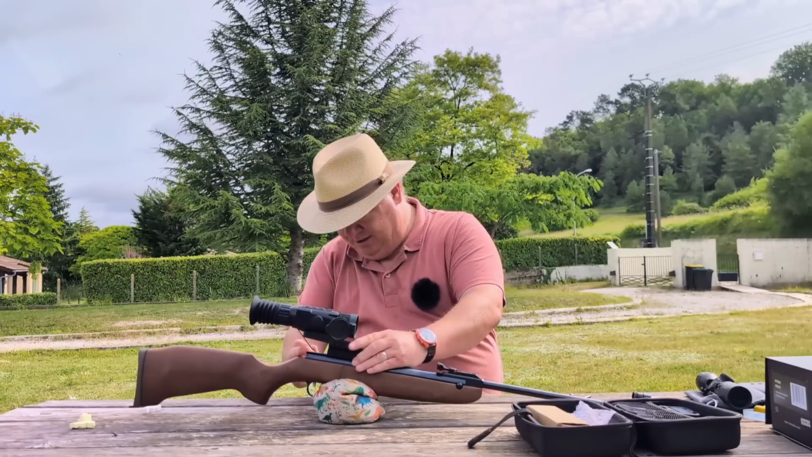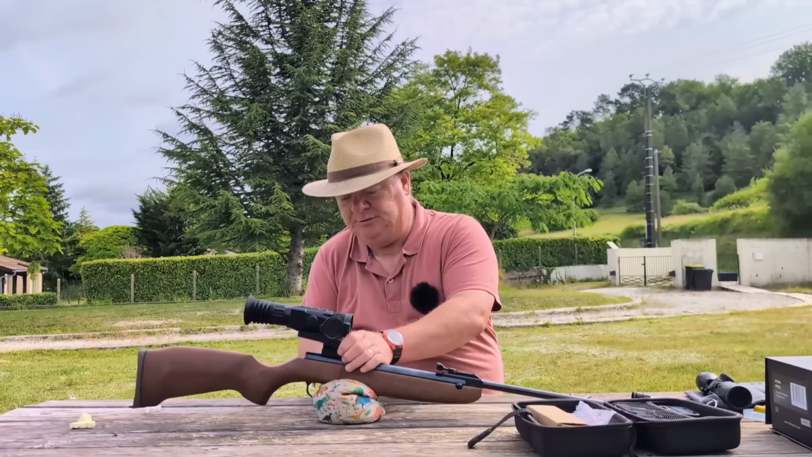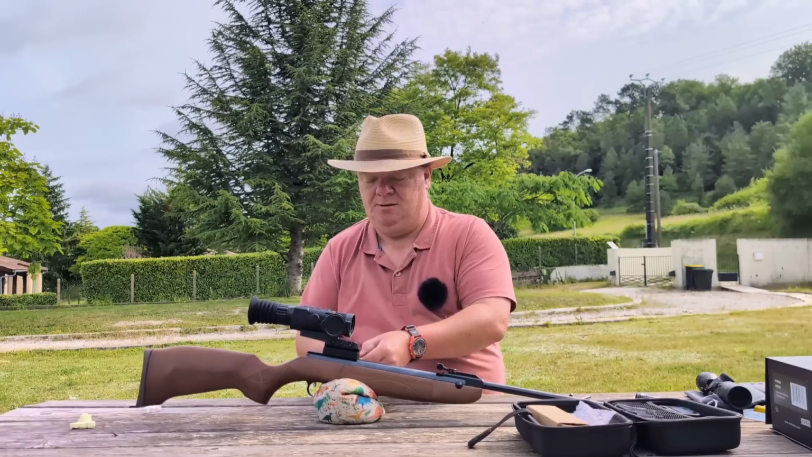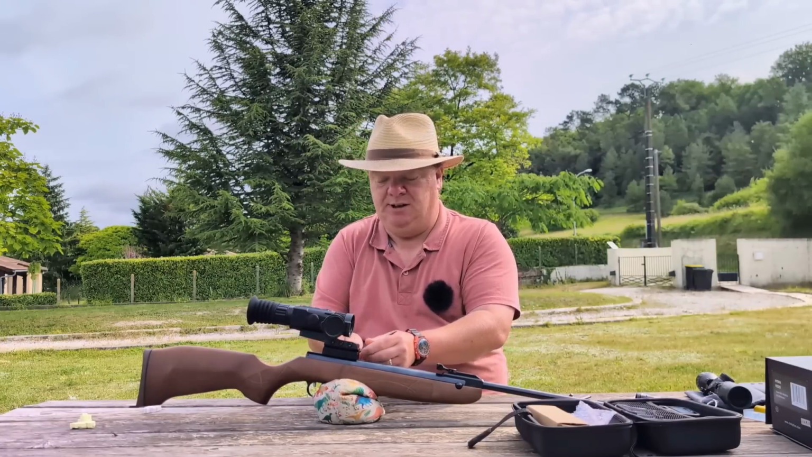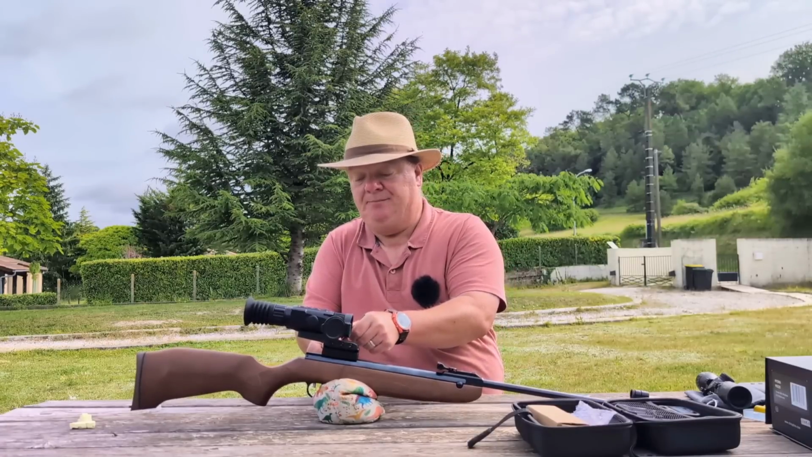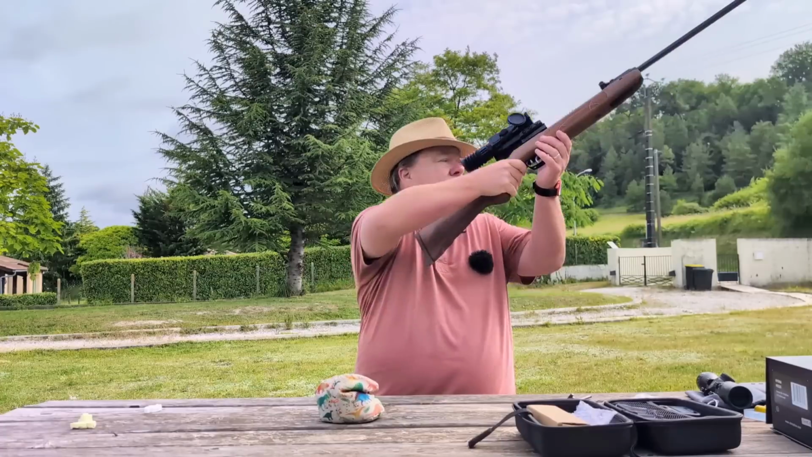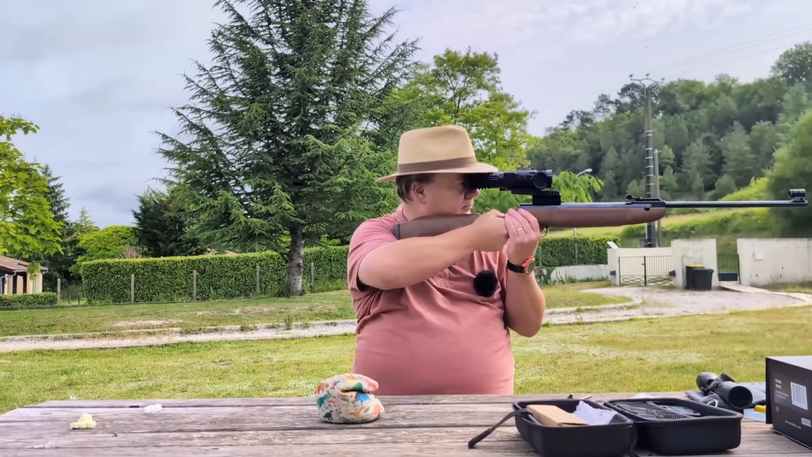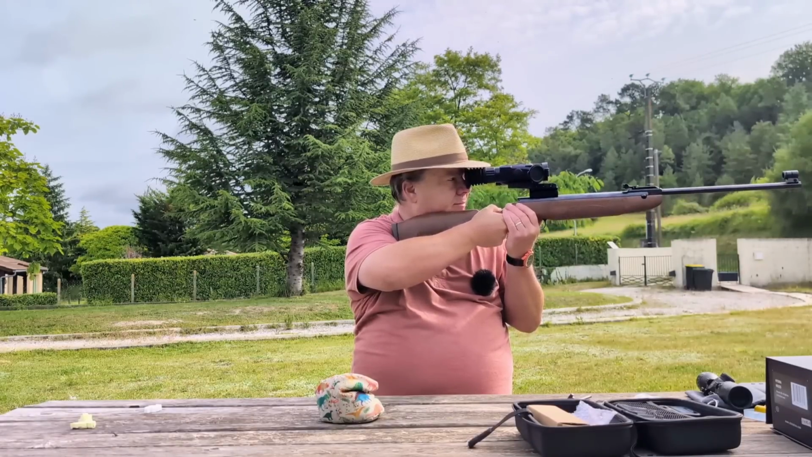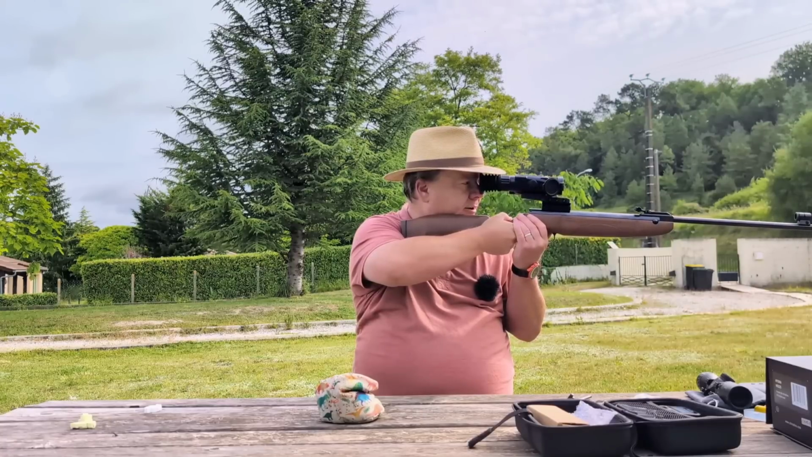And we're going to zero it slightly differently to how I zeroed it last time on the Reximex, because a few of you got in contact with me. It is early, I've not had enough coffee yet. Got in contact with me and said, try this, try that. And they were good ideas, so I'm going to be putting those good ideas to use today. Let me have a look now. That is pretty much bang on. I like that a lot.